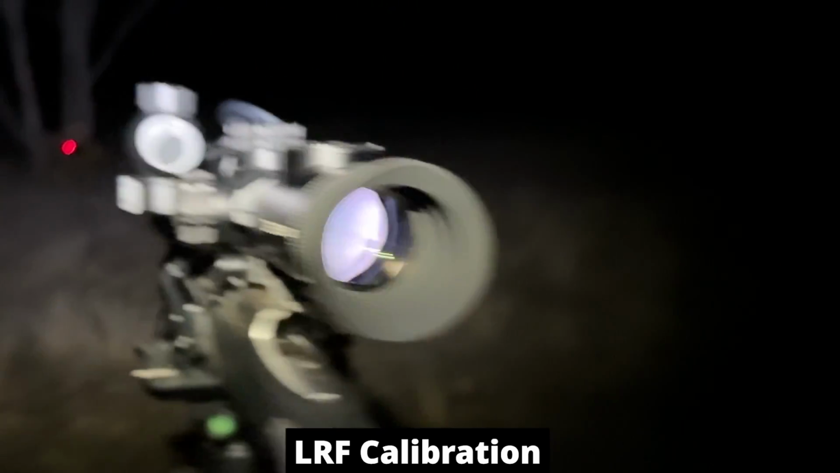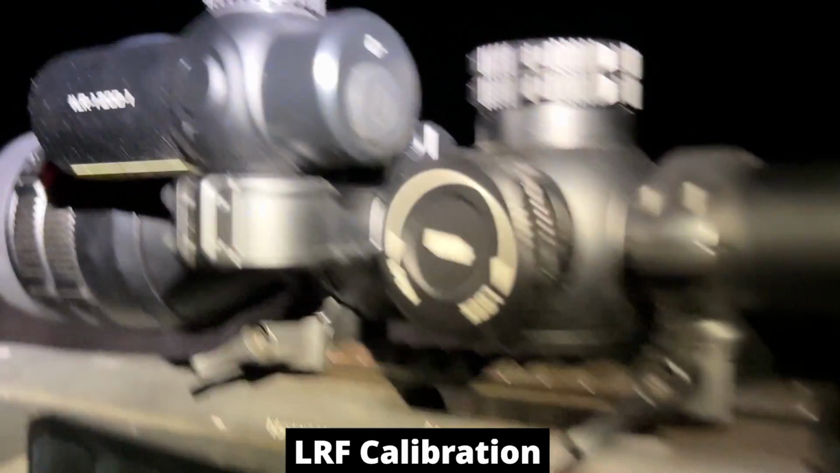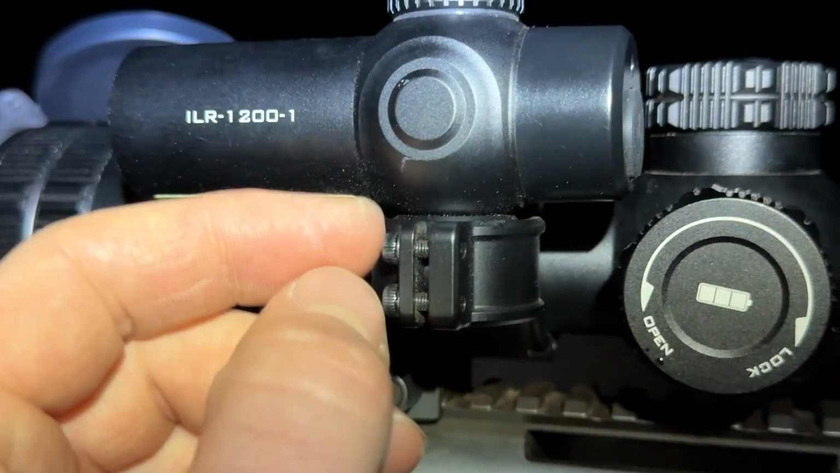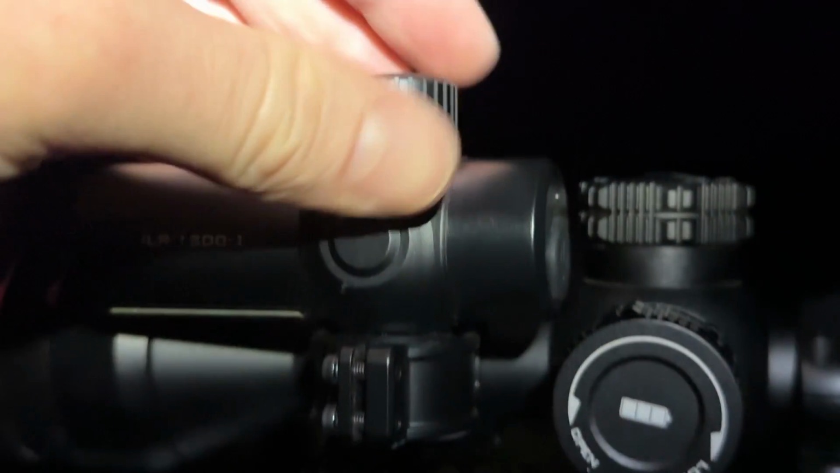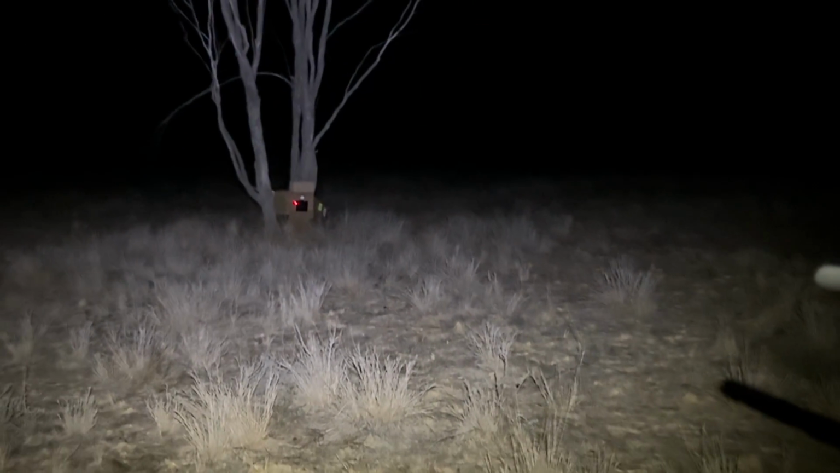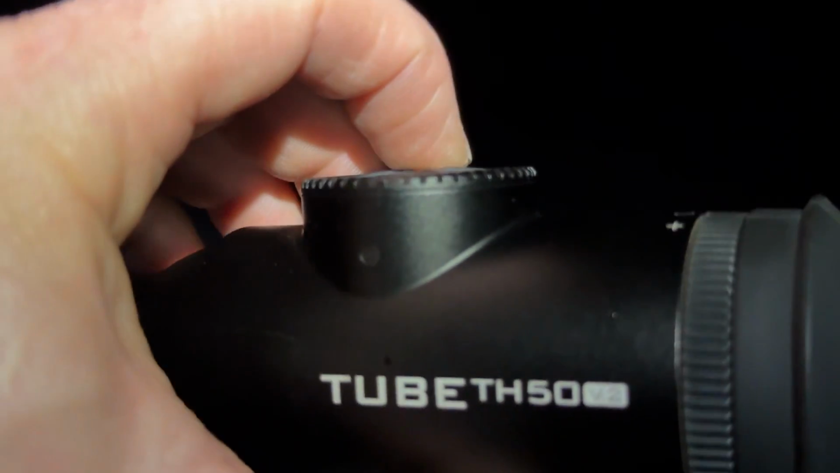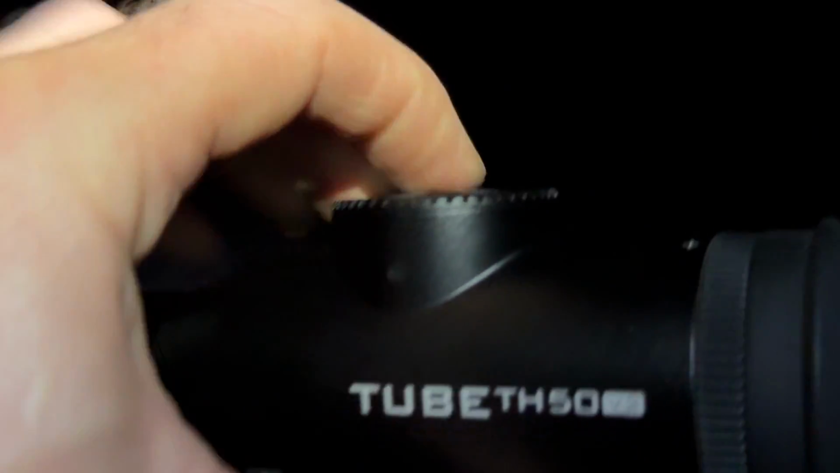Alright, I'm going to briefly run through how to calibrate the laser rangefinder before I get wet here, which I think is going to be very shortly. So this here, you can undo these Allen keys, loosen them off a little bit, and that allows you to move this around. And what you want to do is turn your laser on. As you can see, I've got the laser turned on, and to do that you press and hold the brightness button on the thermal until the laser turns on.